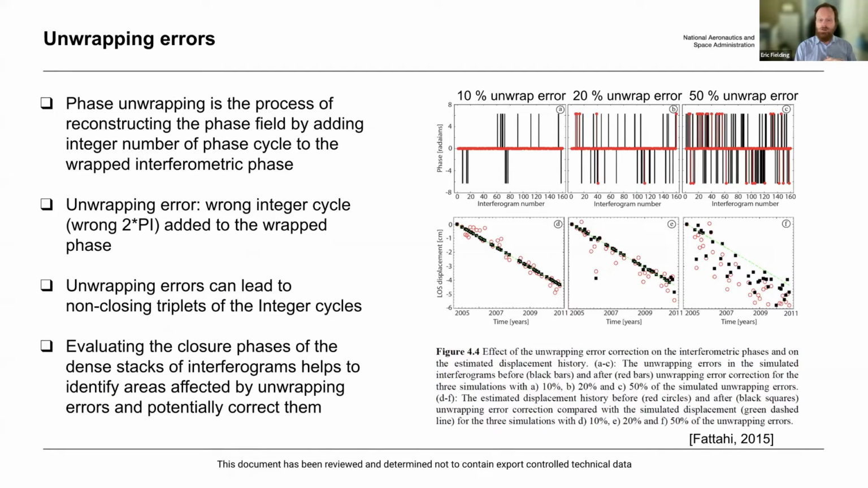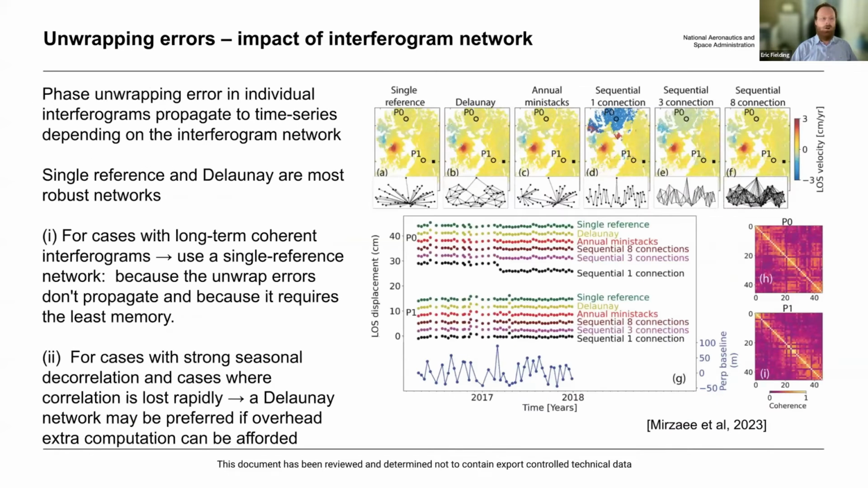Phase unwrapping errors are a big problem in a lot of cases. This is a big topic. I'm not going to get into this in any detail, but that's something to be worried about. In some cases, if you see your time series has a sudden jump between different patches in the interferogram, that's very likely to be an error in phase unwrapping.